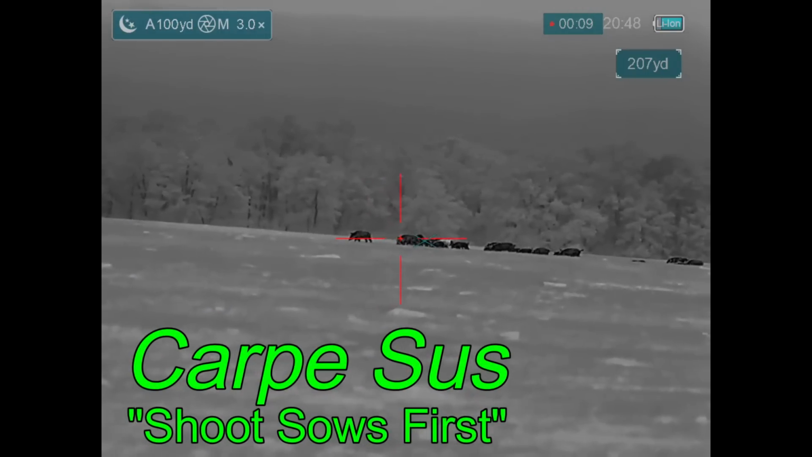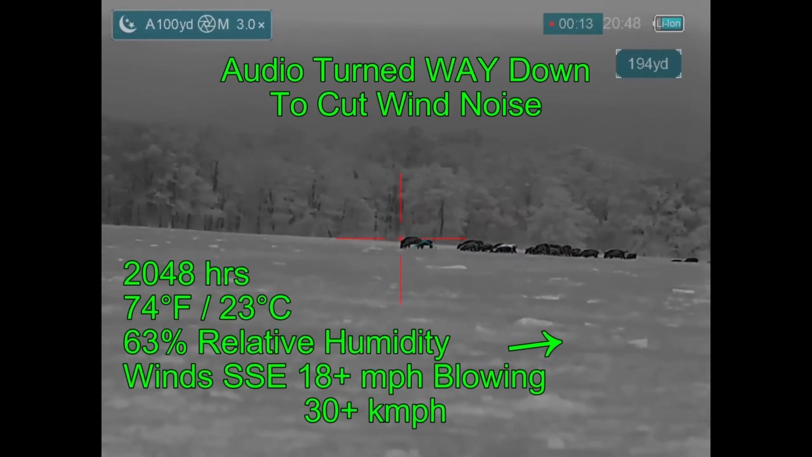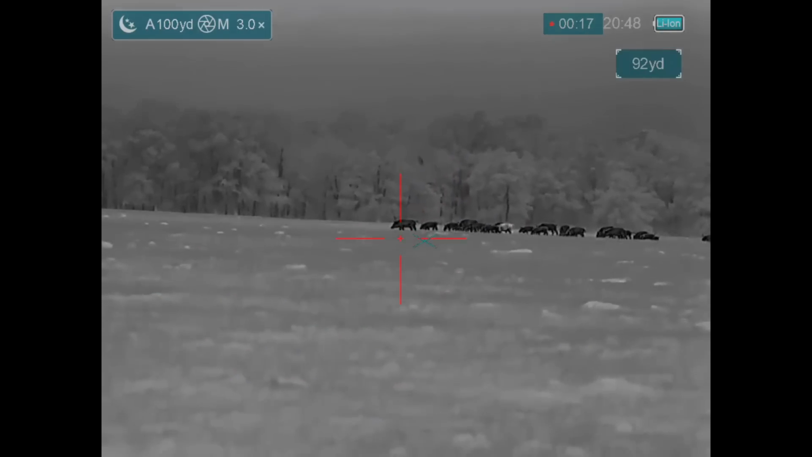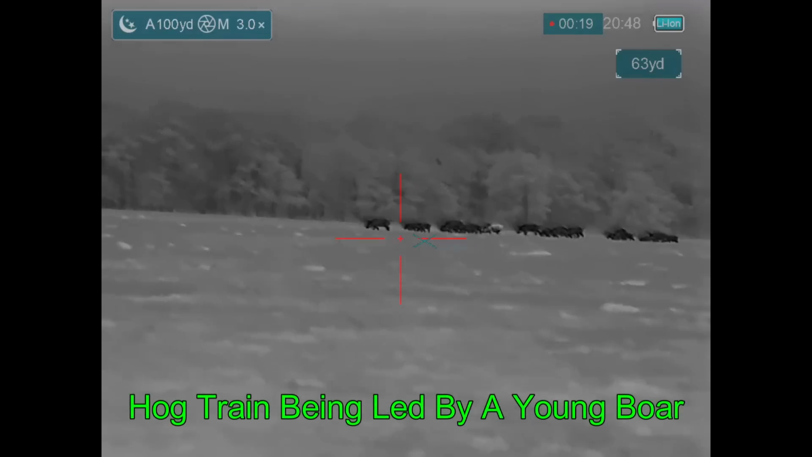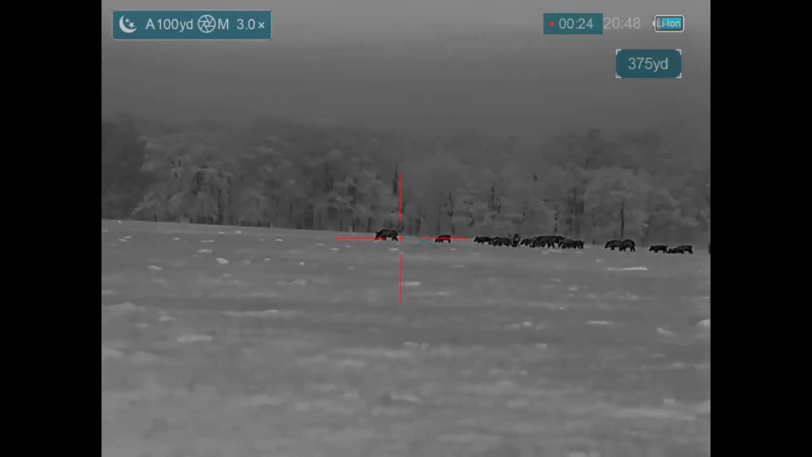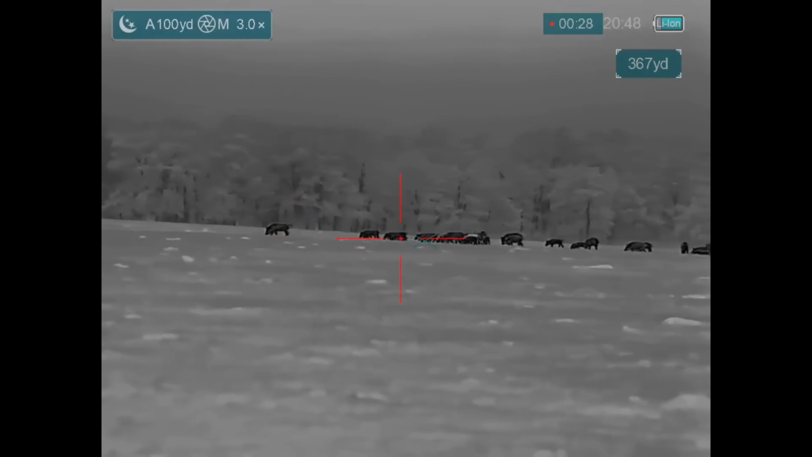As you can hear, the wind noise was pretty hellacious, so I'm going to go ahead and turn down the audio in this part of the video. The winds were blowing from left to right at about 18 miles an hour or more as the hogs were coming in. As you can see, this group of hogs is being led by a small boar, which I found really interesting. He led them almost across the entire field during the course of the evening.